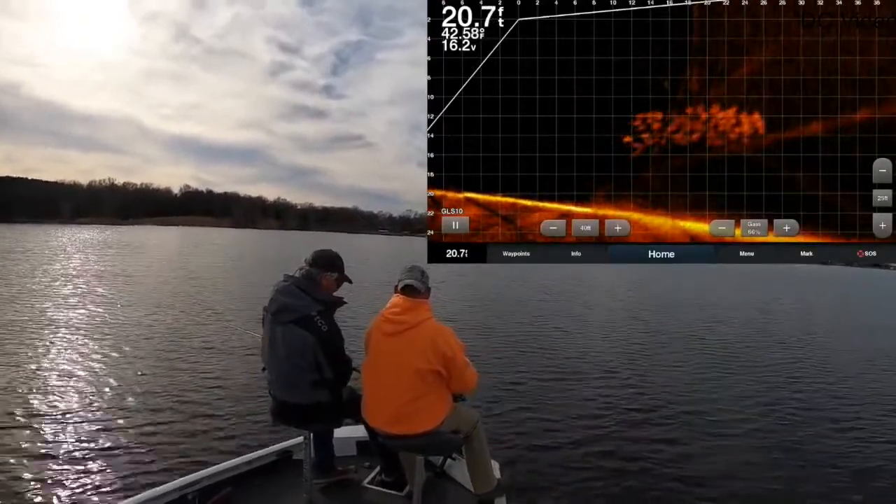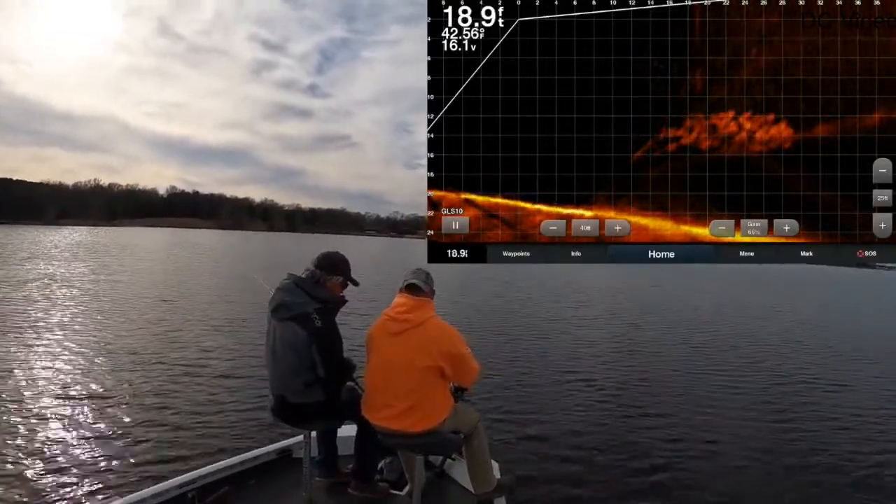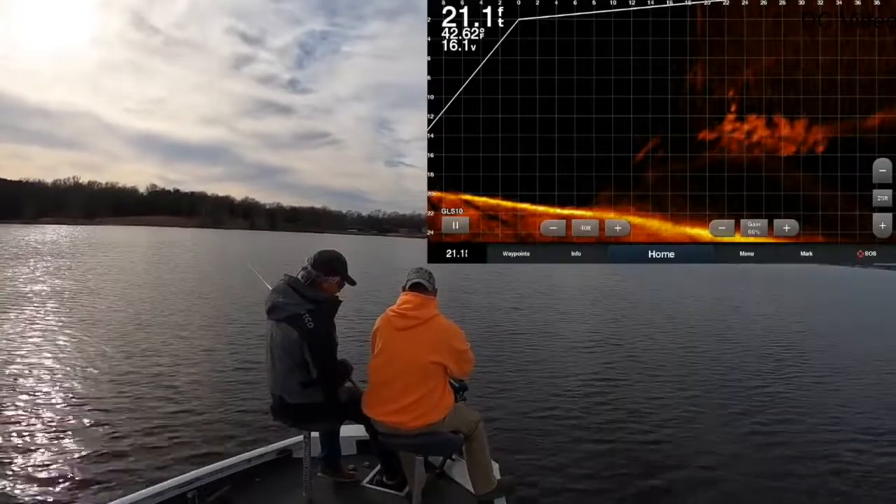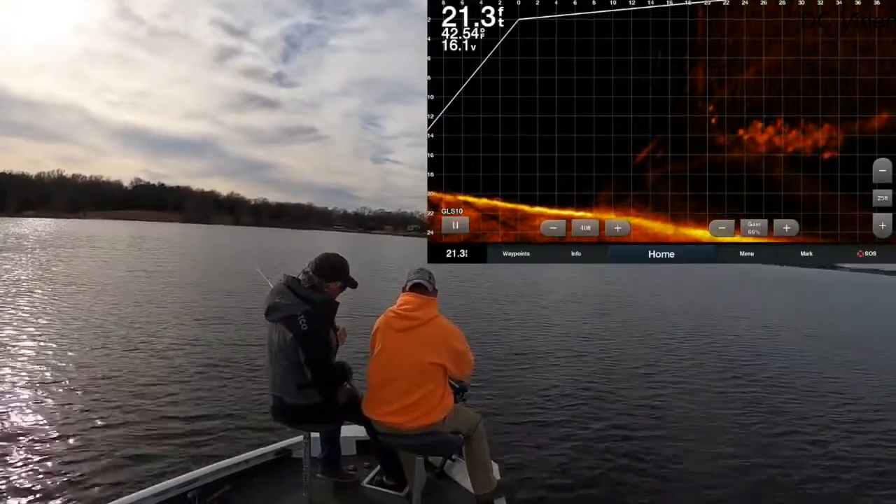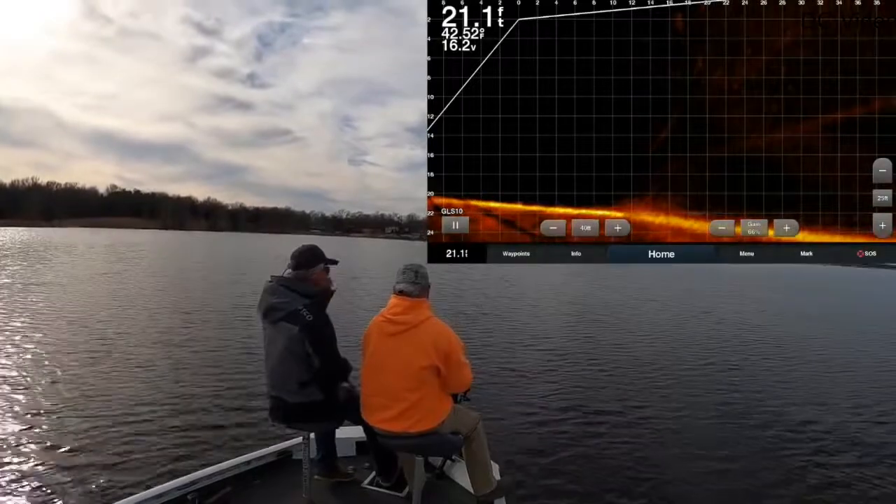There's your school right there, and we're casting out to them. Now we're a little close to them right now, and they're moving away from us. So you can see Marcus is dropping in on them. A lot of times we'll stay right there on that top level and see if you get any takers. If you go into the group, you're going to spook them, because your line's going to hit them.